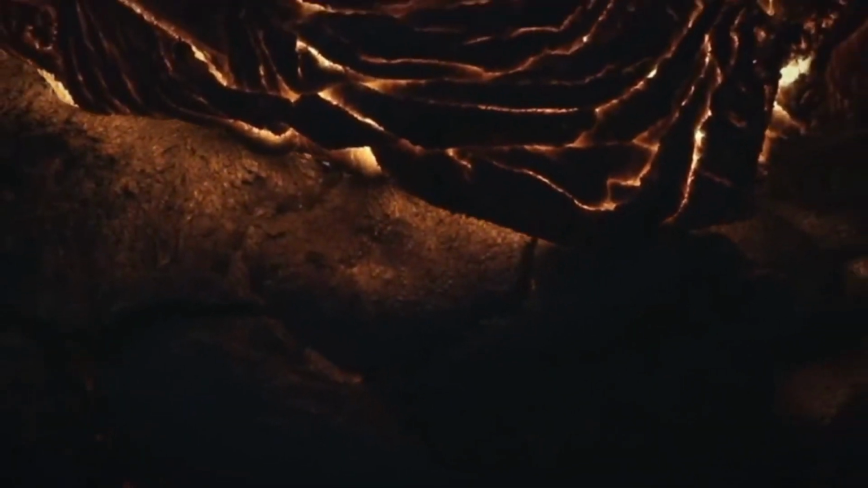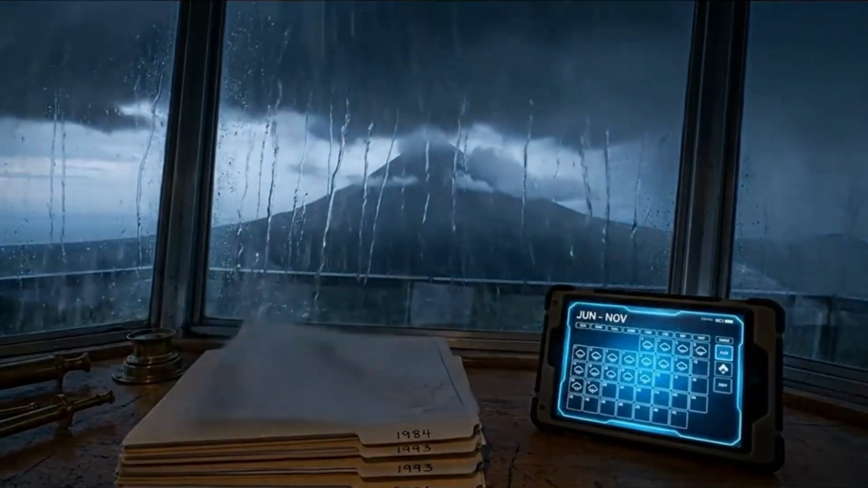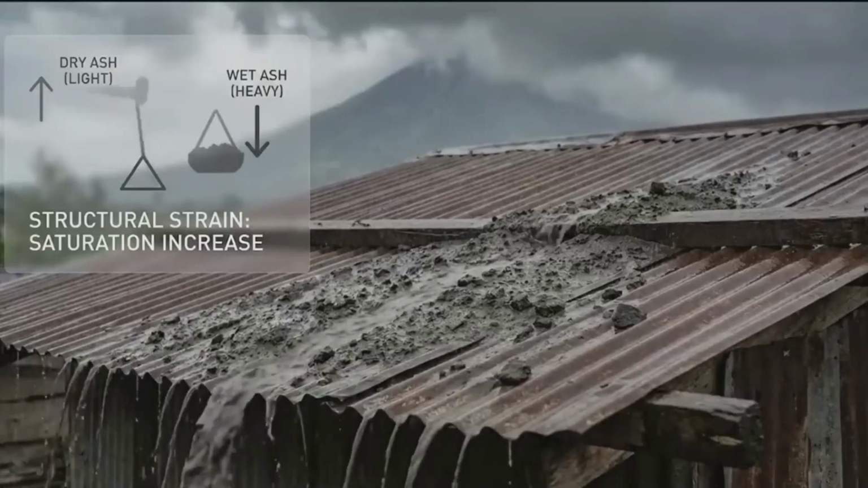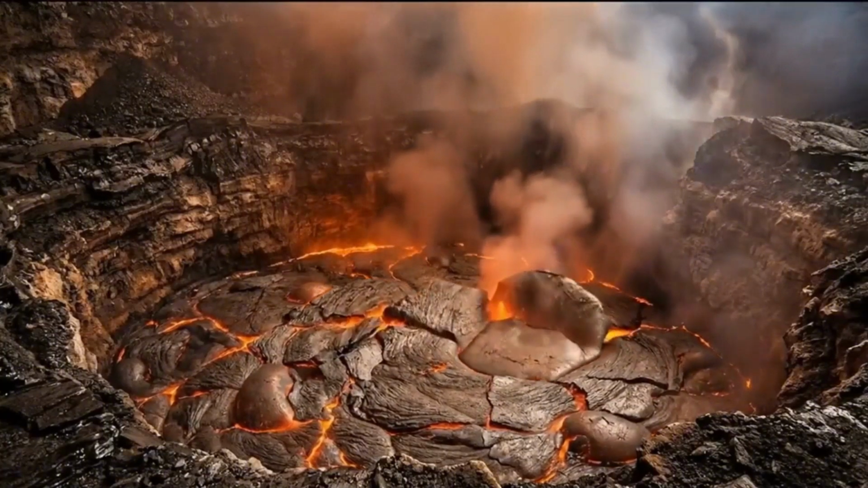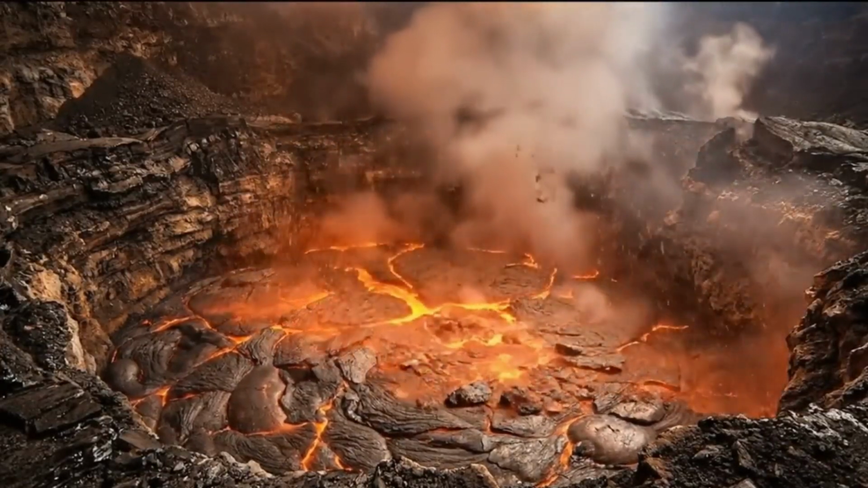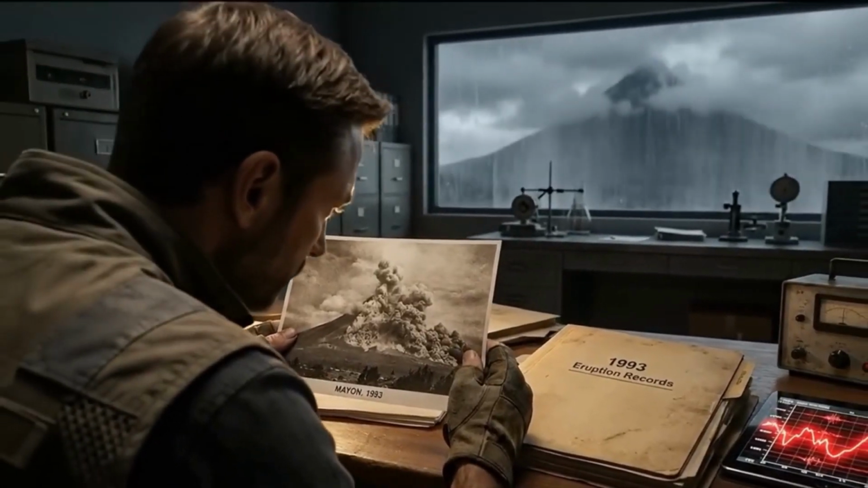A priest at the time, Father Ben Cuchillo, wrote a harrowing account of the final cataclysmic phase. He described total darkness at midday, constant earthquakes that crumbled stone churches, and a rain of mud and ash so heavy it collapsed roofs. The 1754 event wiped the old map clean. It shows the volcano's ultimate capability, not just a single explosion, but a sustained landscape-altering campaign of destruction.